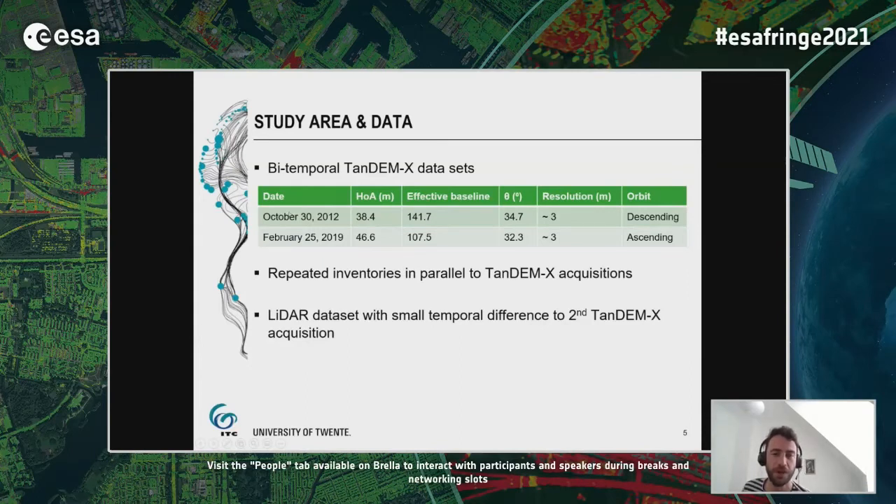So this is a really great data set combining these two. In these TanDEM-X acquisitions, most of the parameters, the height of ambiguity, effective baseline and incidence angle, are quite similar and comparable. The biggest difference is the orbit, and with that also the look direction. And as I mentioned, we have a LiDAR data set, which can be used as a reference, at least for the second TanDEM-X acquisition.